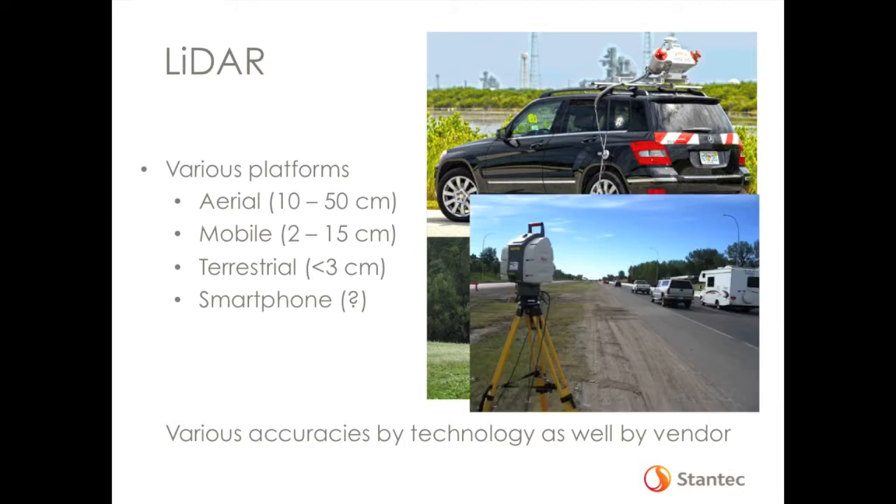Next is terrestrial. This is what we more so specialize in at Stantec. We've got 14 terrestrial laser scanners scattered throughout our various offices. It works similar to conventional survey equipment, where you actually take observations with it. Again, it can be up to 1 million points a second. It does a full 360-degree scan and captures a realistic looking image, point clouds, just a lot of data.